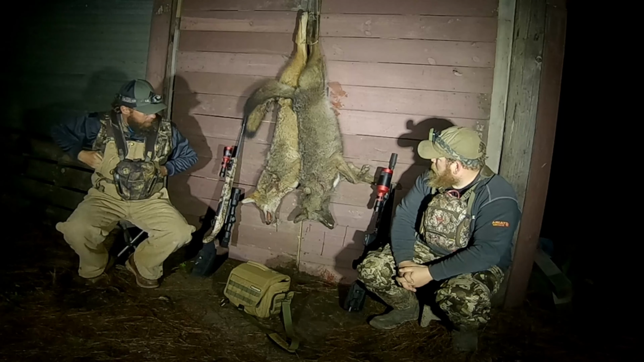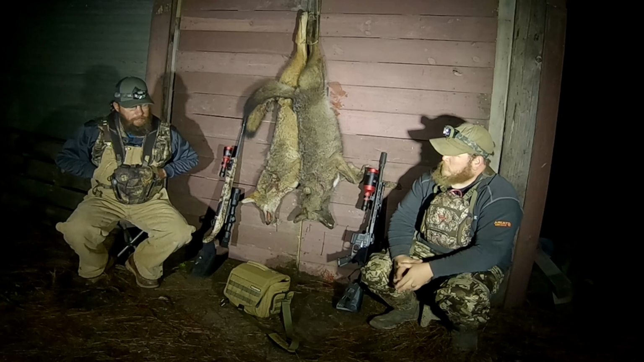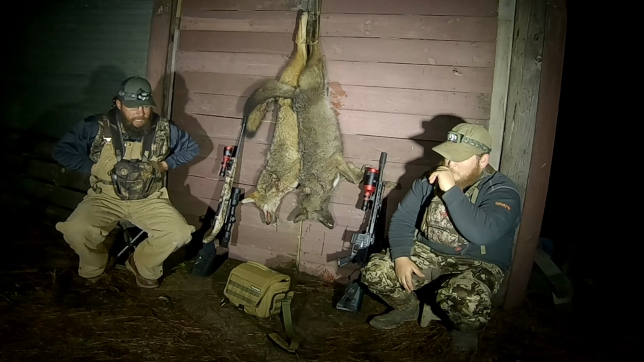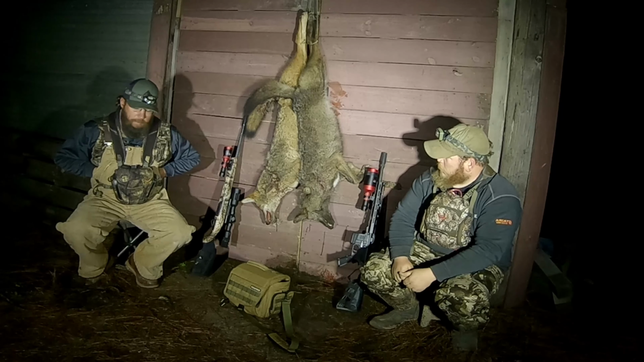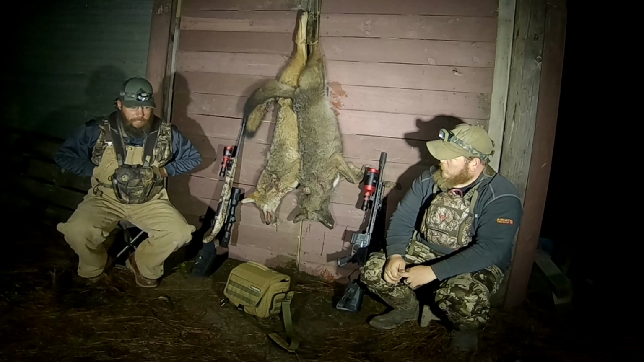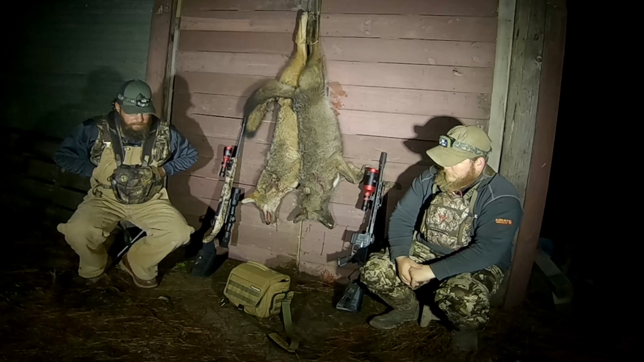Actually, this one came in first, a big female, and I shot her at about 265 yards. She came to the call and spooked a little bit, like she was going to run off. I told Justin, I'm going to try her. I didn't know how far it was at the time. We stepped it off, but that 22-250, man, I love it. I got it zeroed in at 100 yards, and I held it right on her and hit her right where